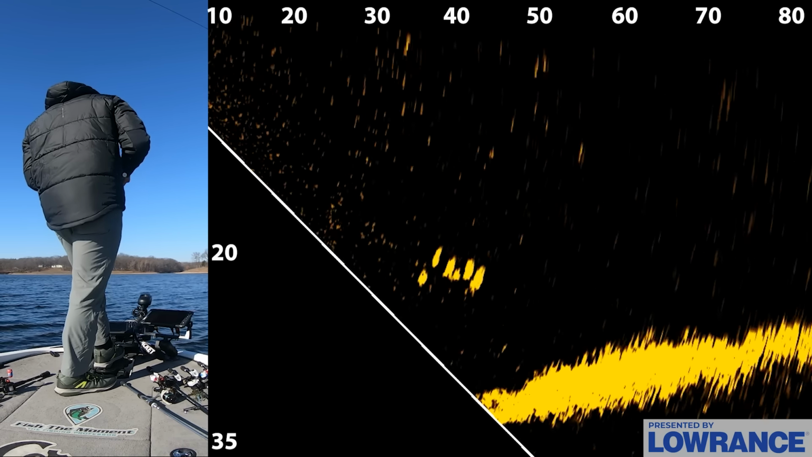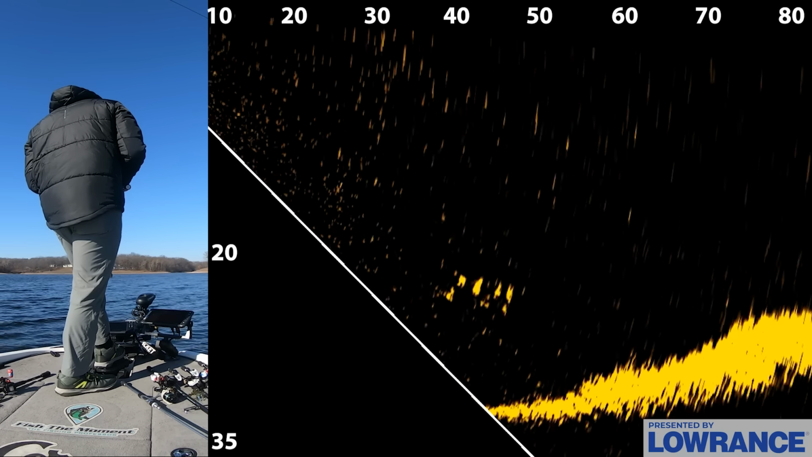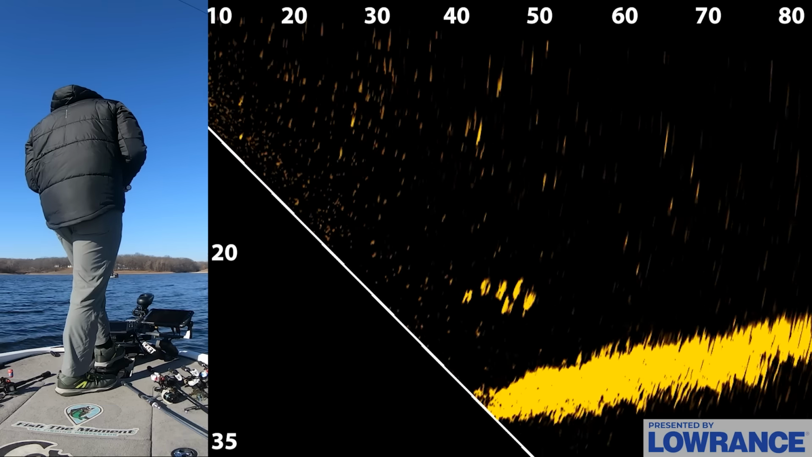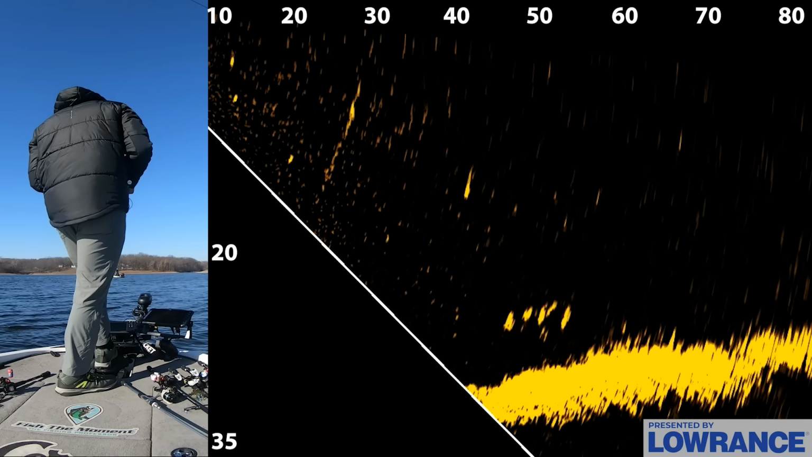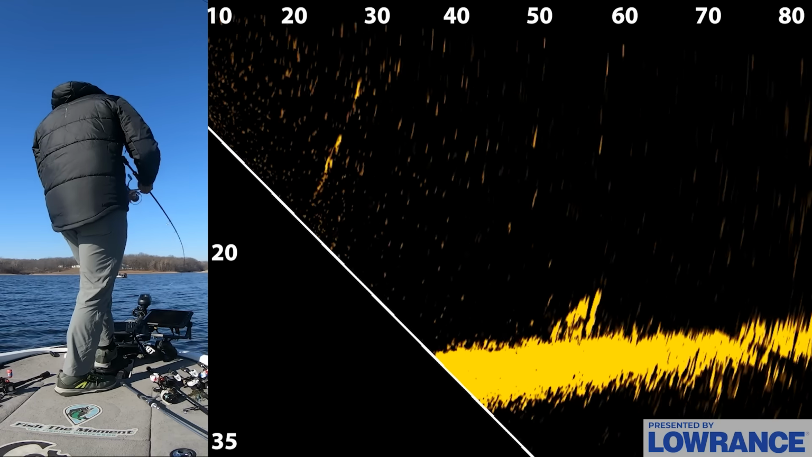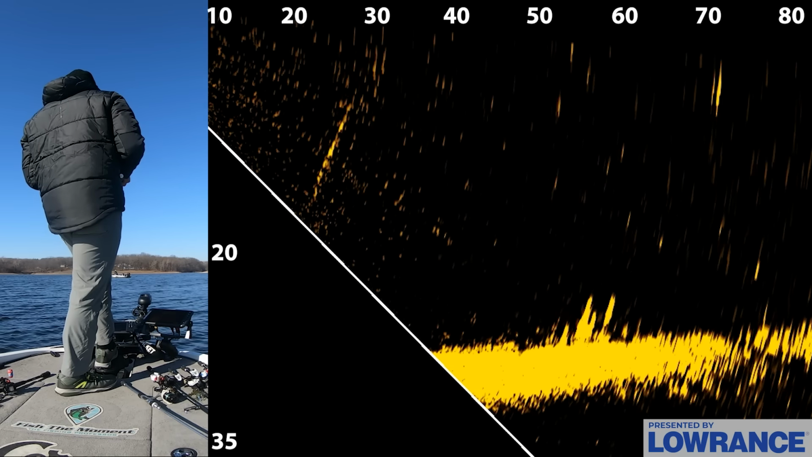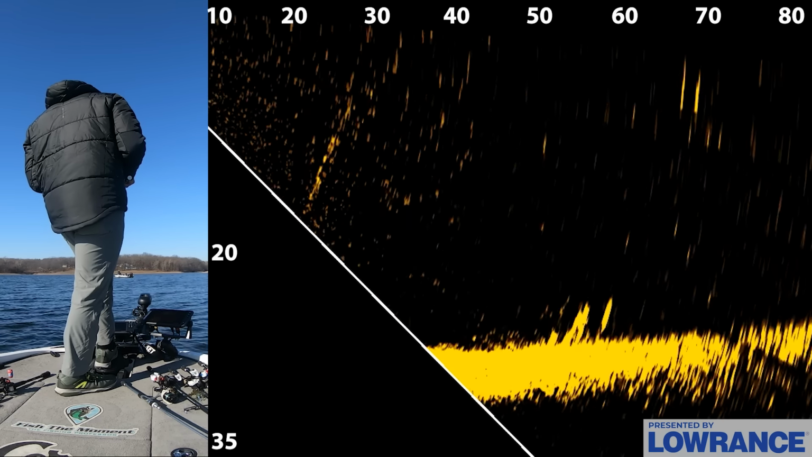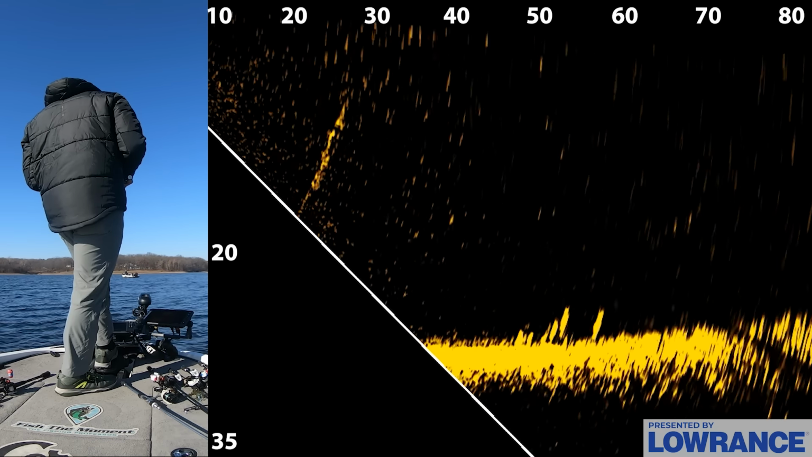40 feet out. This bait falls really slow. I have this 1/4 ounce tush with the spunk shad, and I think it's just falling. I need something that falls a little bit faster on these fish. Oh, they're swimming away. Dang it, I missed them. See my bait, it's falling too slow, or I need to anticipate more with this deal. Because there's a bunch of them swimming around down there.